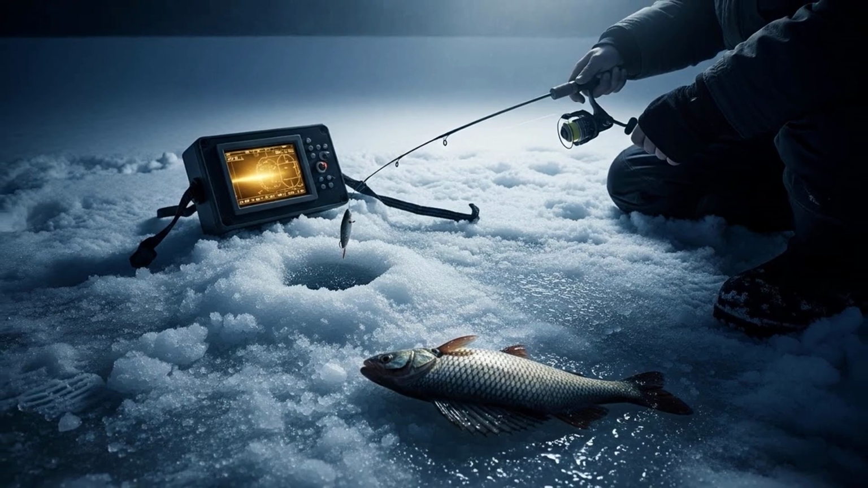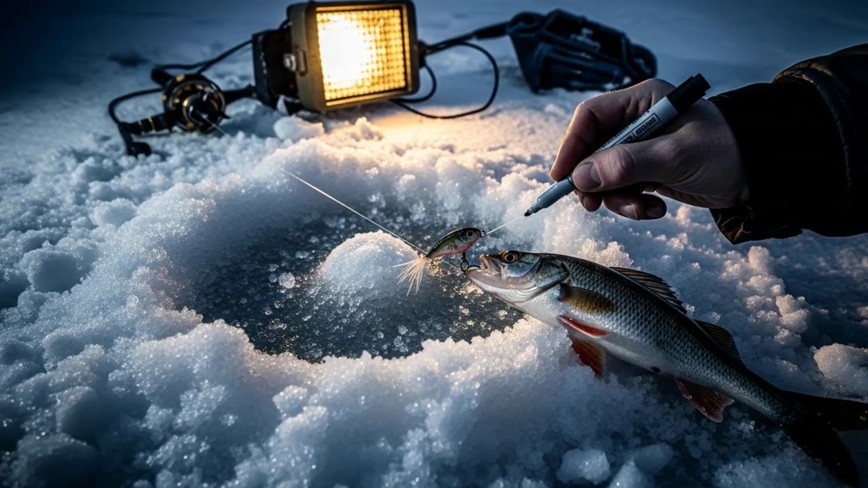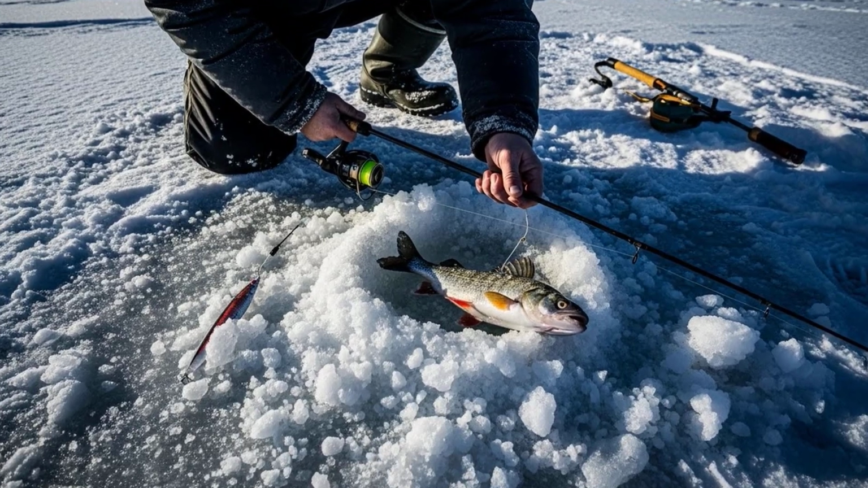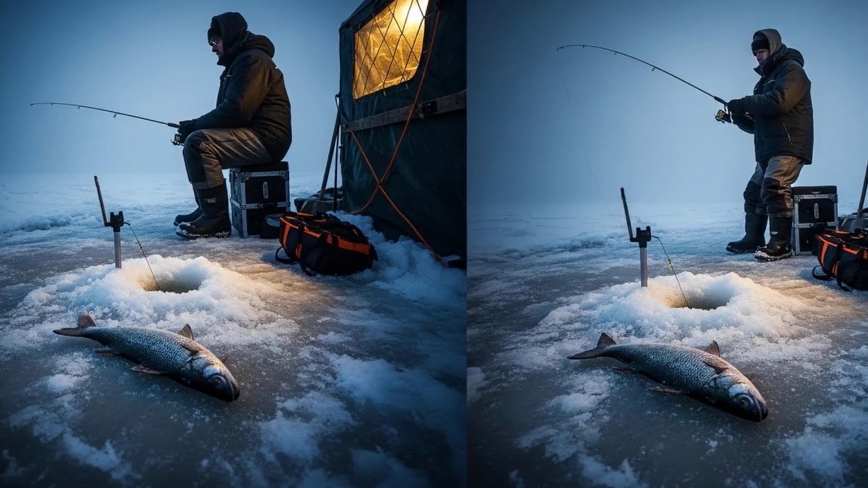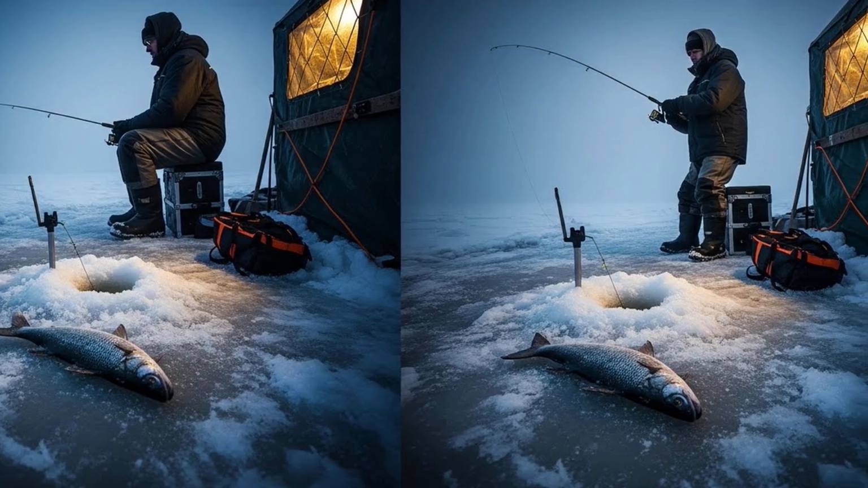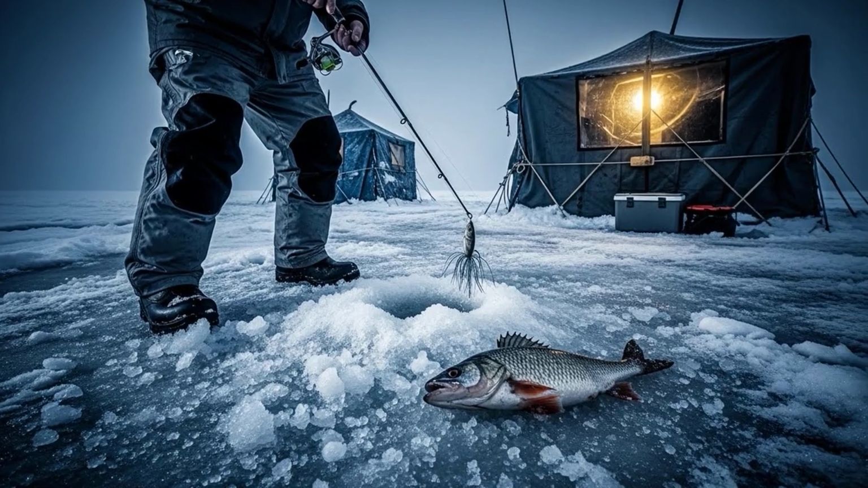Eventually, you will hit that active zone and you'll get a bite. Once you do, that's your starting point for the day. You may find that as the day goes on, the fish move up or down slightly, so you have to be willing to keep adjusting. This active searching approach is far more effective and engaging than just sitting and waiting for a fish to find your bait on the bottom.